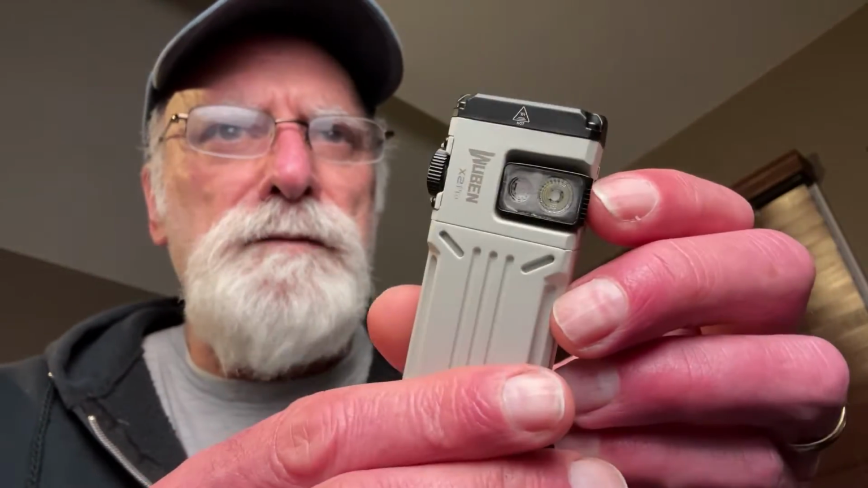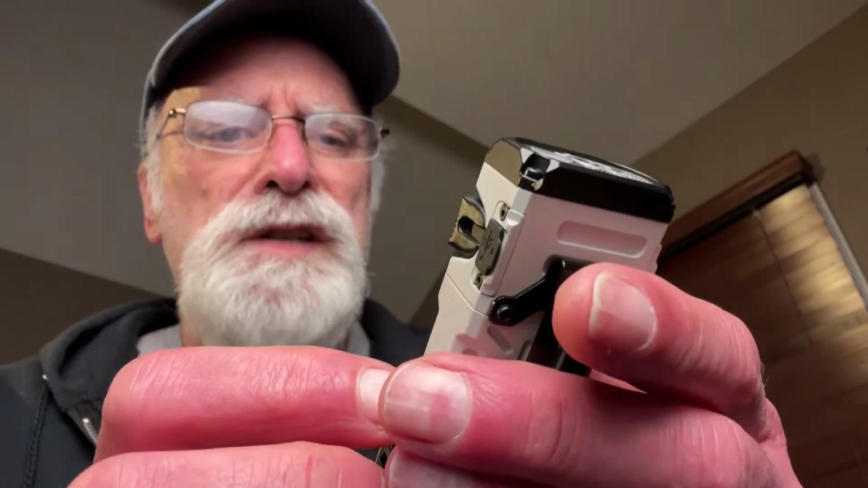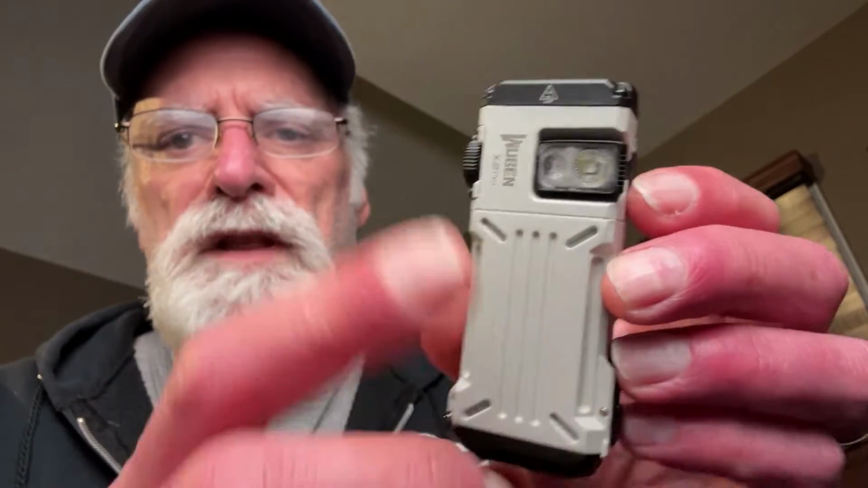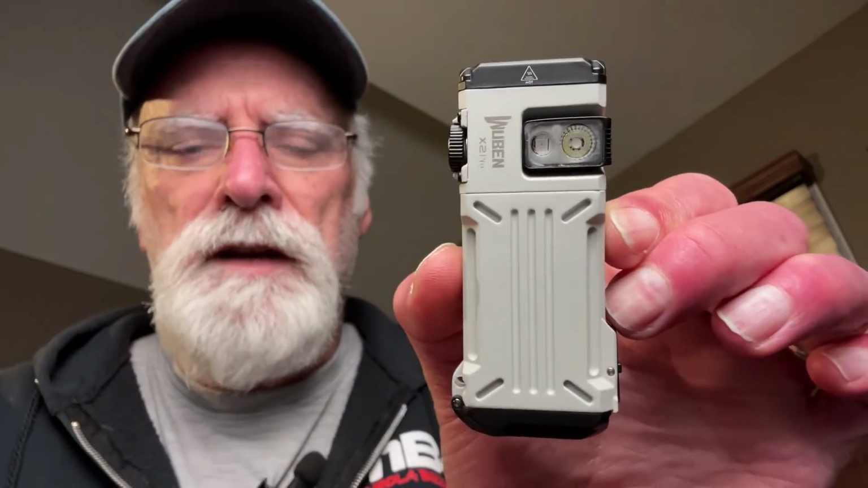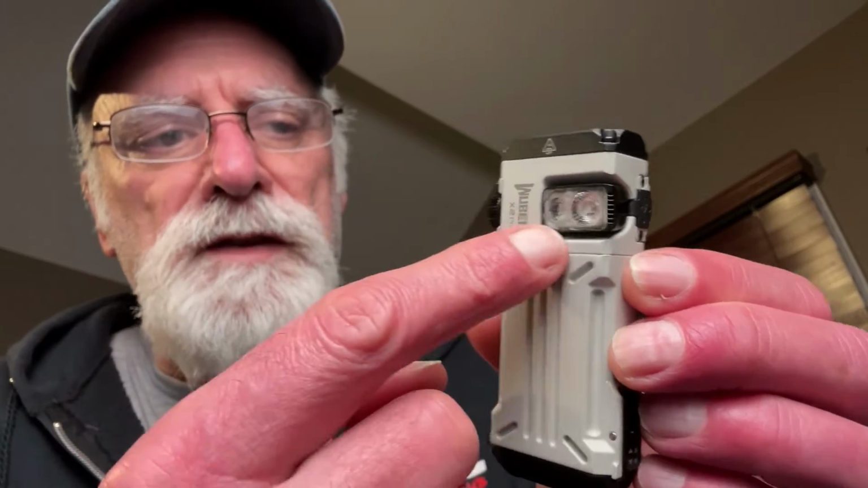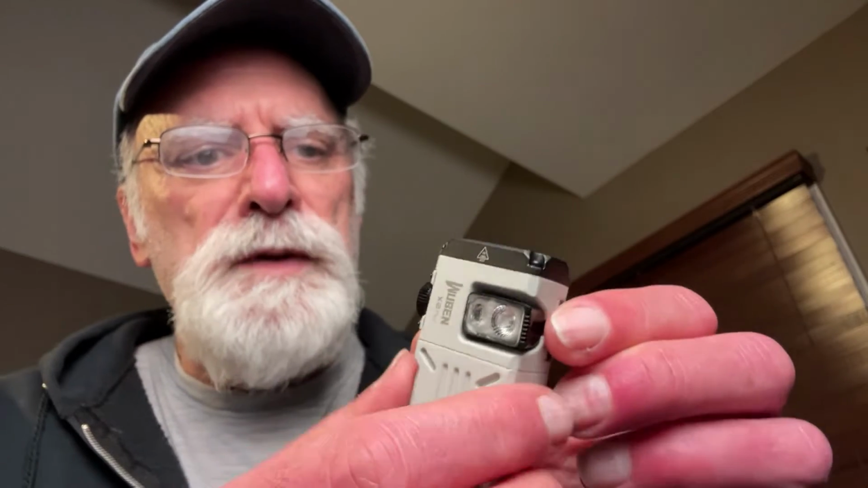I like it. It runs about 3.6 inches or 91.3 millimeters in length. Has a width of about 35 millimeters, and it works very nicely. Now, the structure of this is really interesting. So when I turn this thing on, it gives me the ability then to adjust the beam, as I mentioned before.